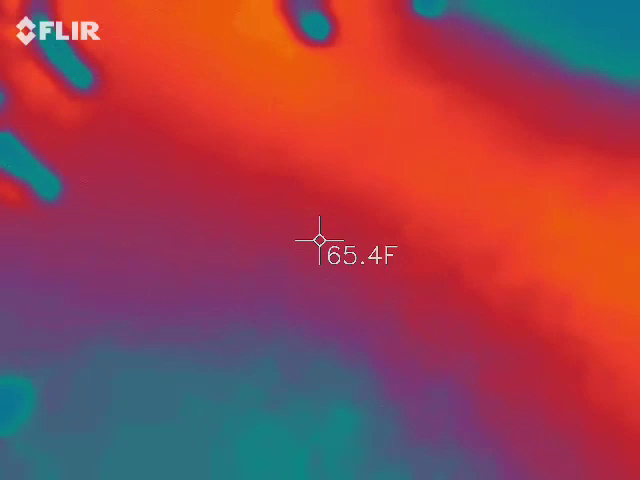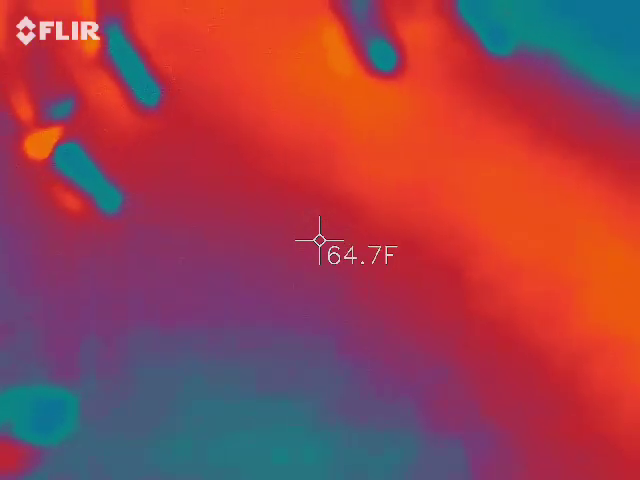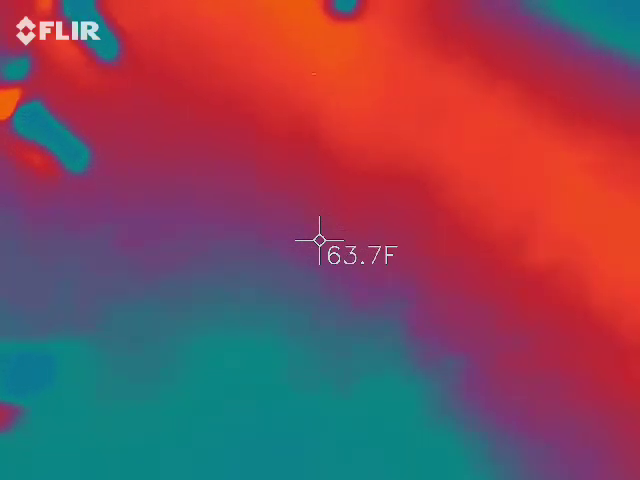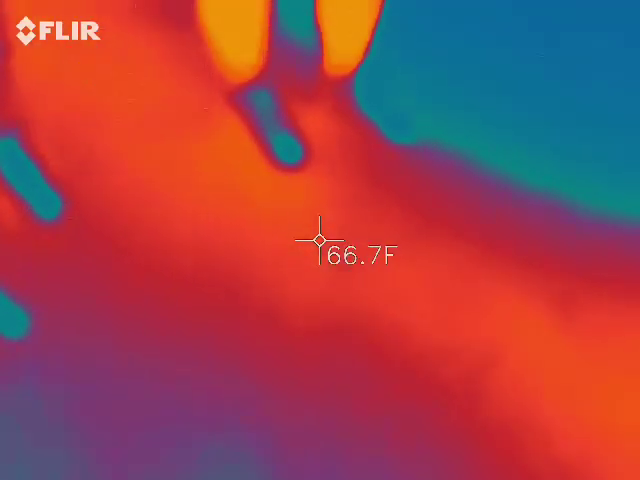Some of these folks we're going to be talking to tonight are going to be from colonial times. They don't know what the hell a millimeter is. They don't know what a REM pod is. But oh yeah.